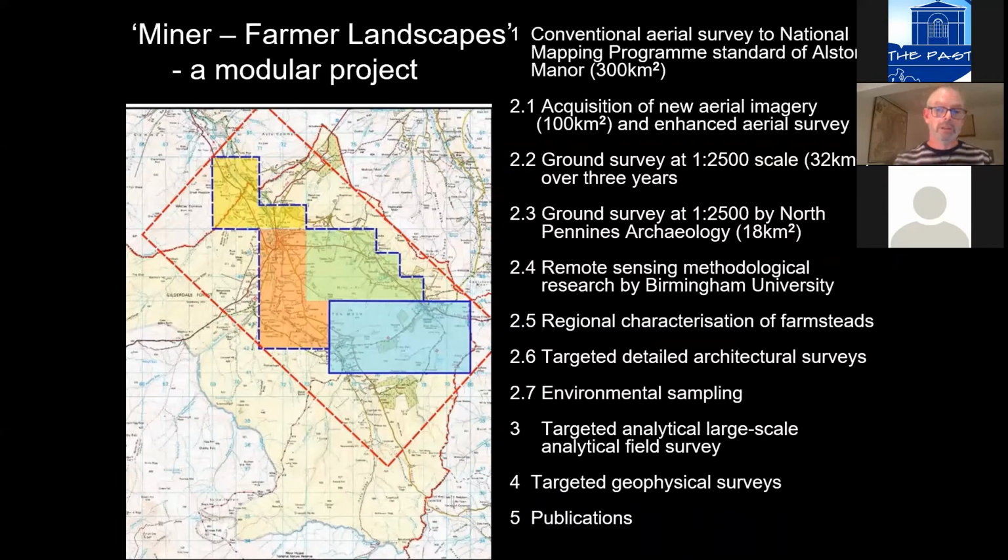So we started by carrying out a conventional national mapping programme exercise, looking at all the existing aerial photographs taken by the RAF and the Ordnance Survey and so on, and seeing how many new archaeological sites and landscapes and features could be detected as a desk-based exercise.